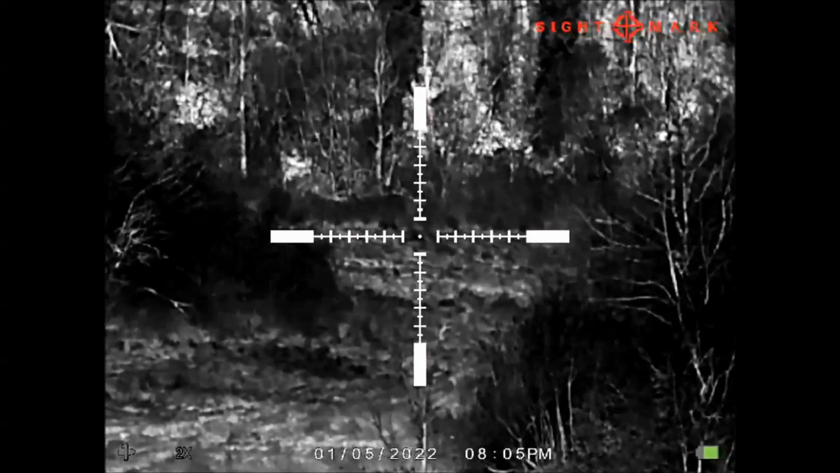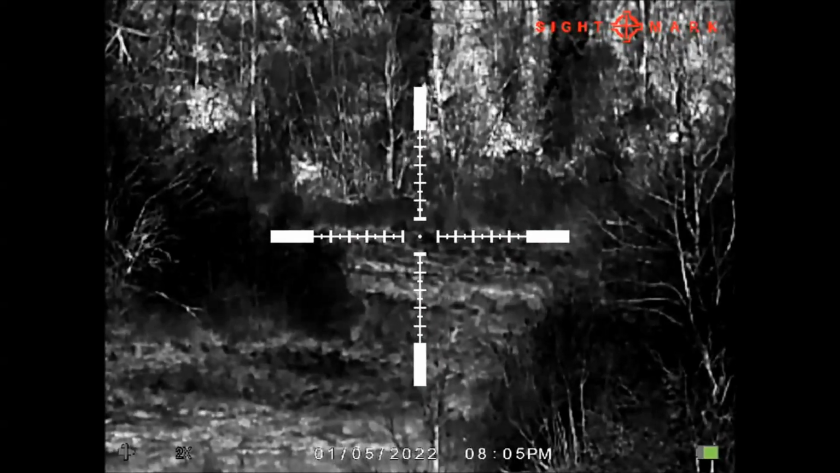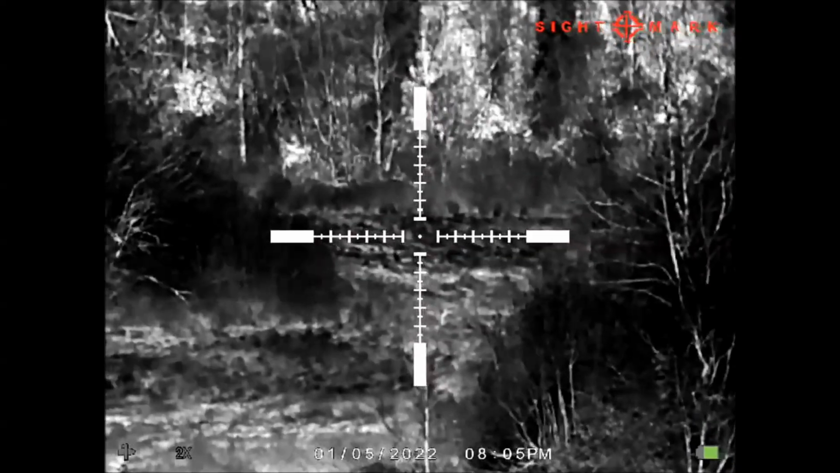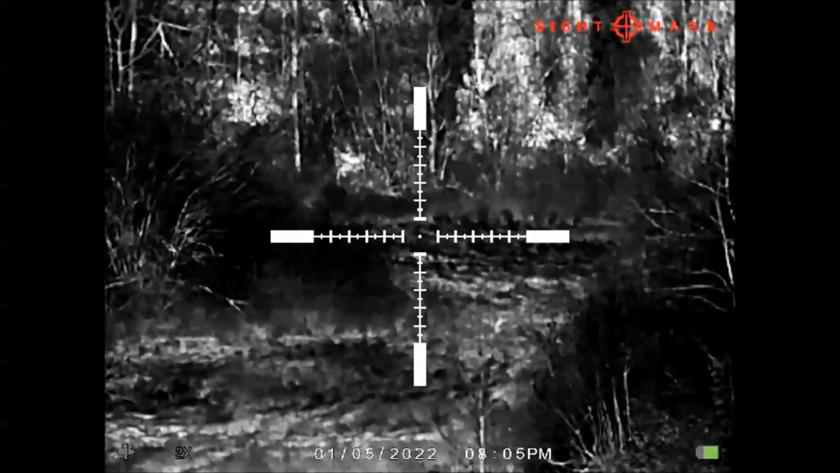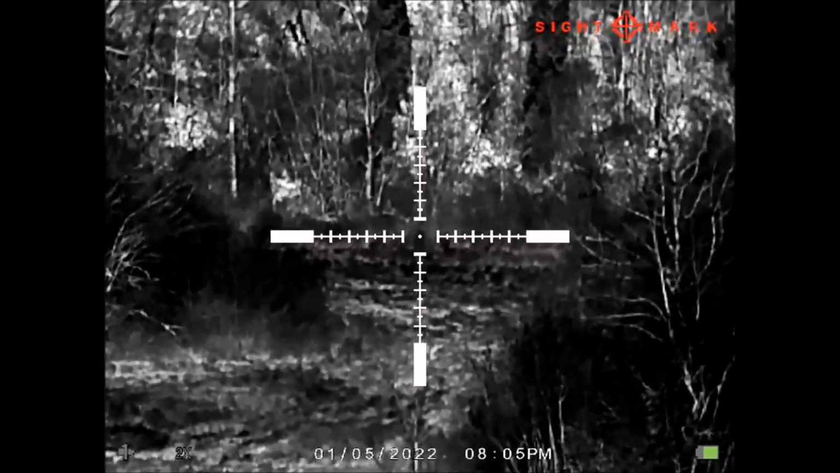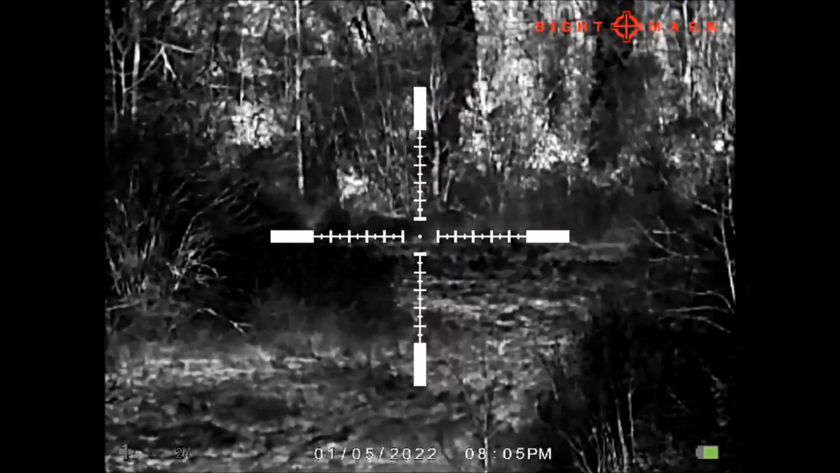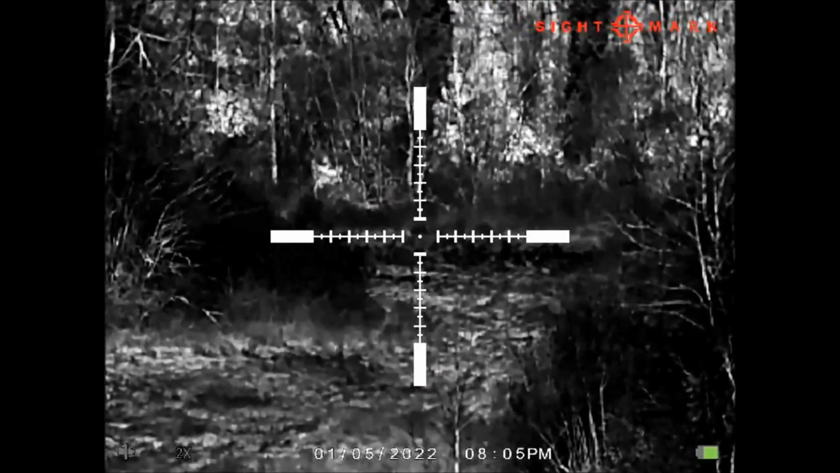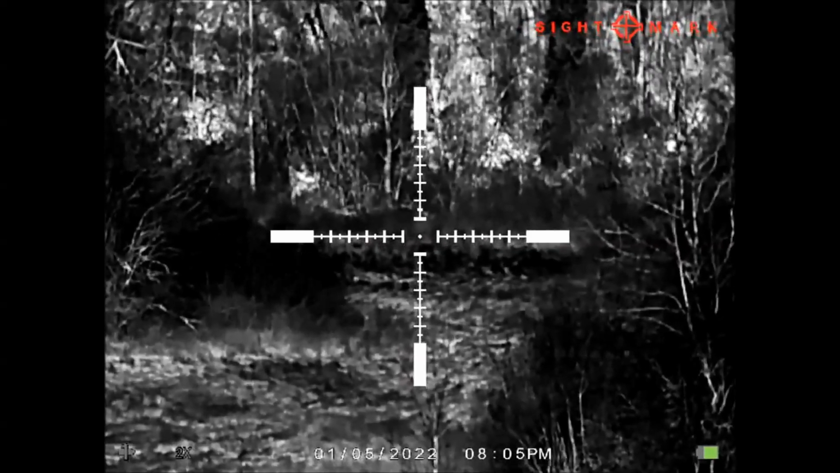Okay, this is a mil hash reticle, but with the central dot completely separated. Okay, this is a well-made varmint reticle, especially if you have to shoot little animals and you want to make an accurate shot.